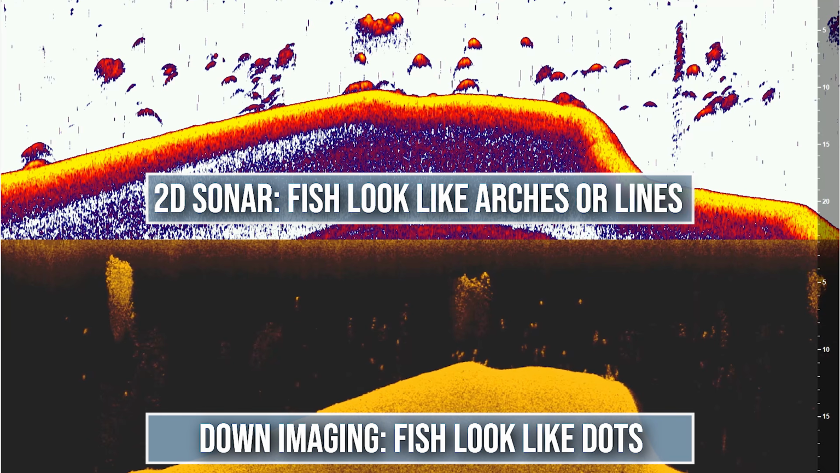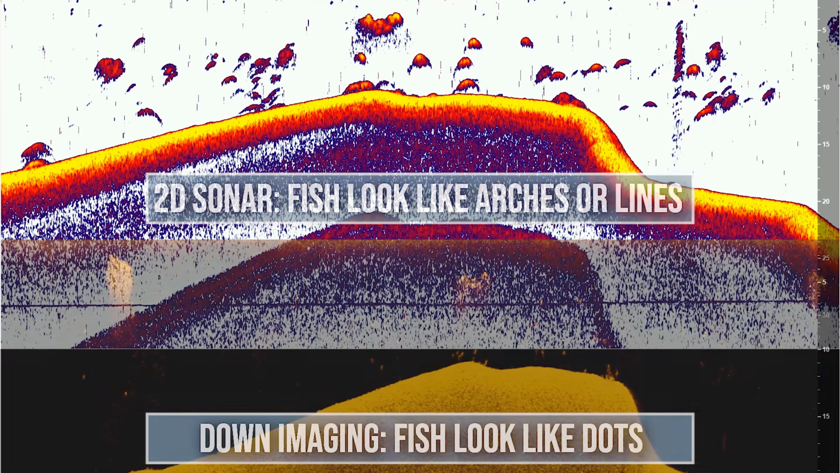Just know with down imaging and with side imaging, you're going to see dots. With 2D sonar, you see arches. I feel like I'm repeating this point a lot, but it is a point of confusion for a lot of people, so I want to make sure it's super clear because it's really important to understand for the rest of this video and for being a successful offshore fisherman who reads their Fishfinder.